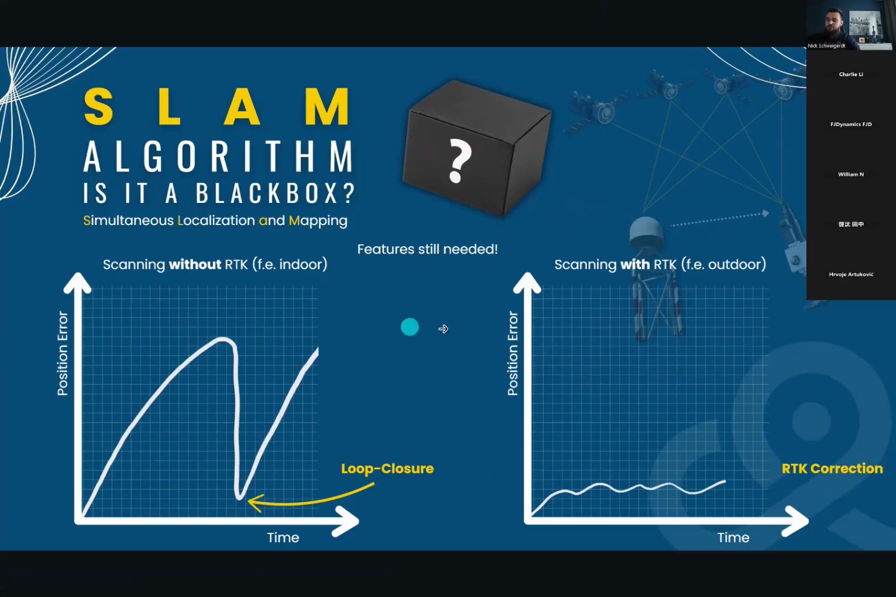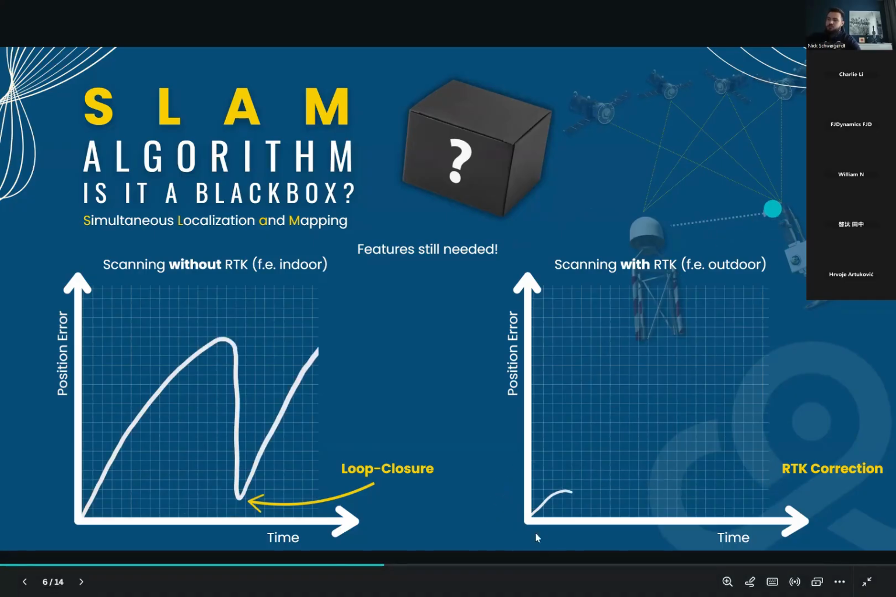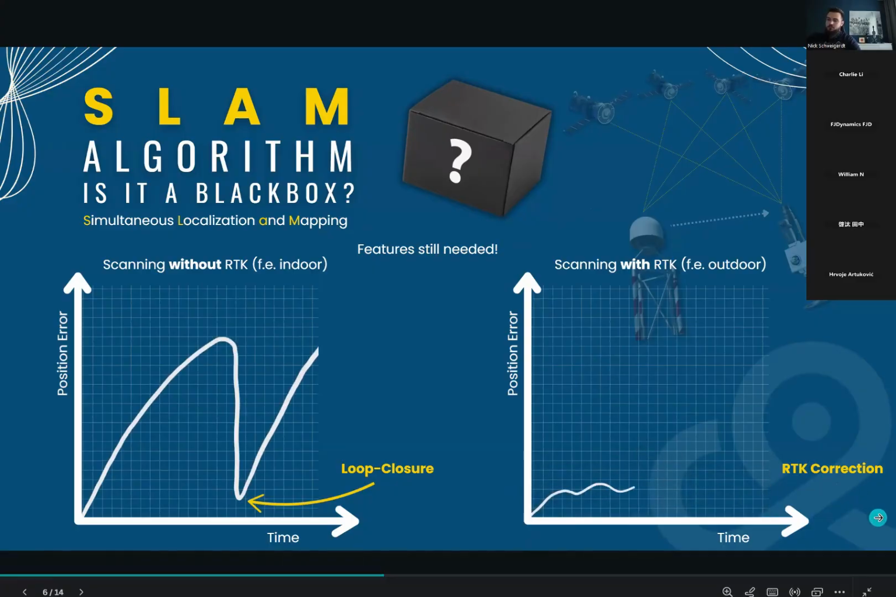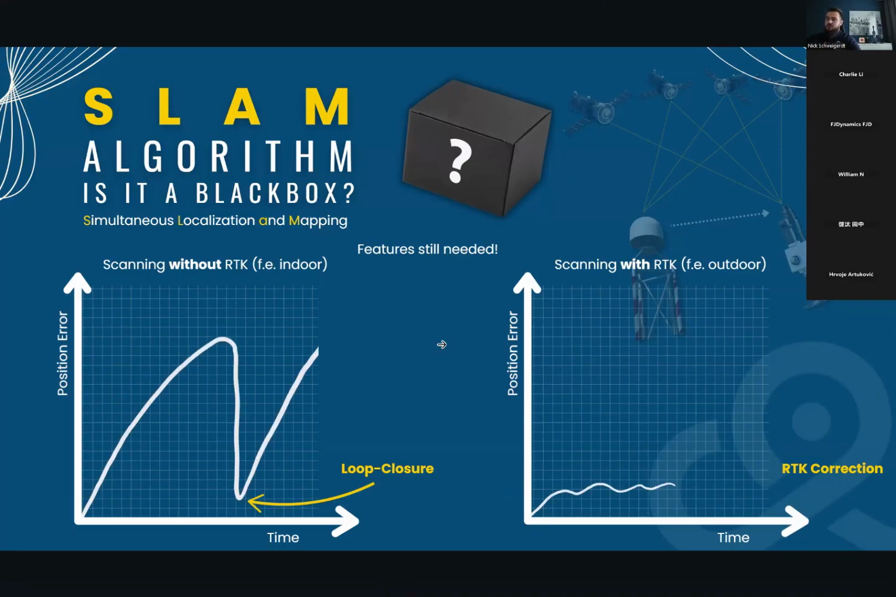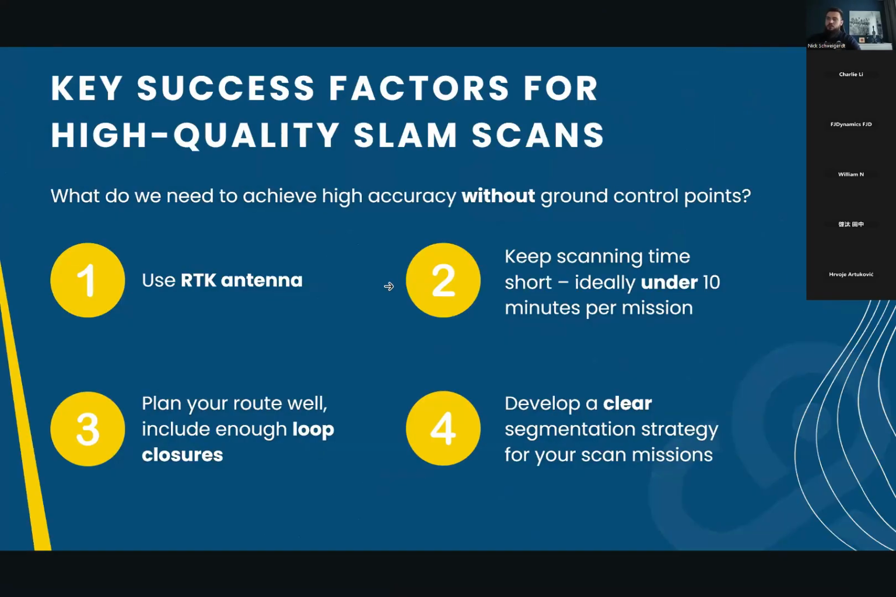If you compare this, you can tell scanning indoors is more difficult because we have to pay attention to the position error to minimize drift and make sure to close loops frequently. While scanning outside with a fixed RTK solution, it is much easier to get a good result because the corrections are applied in real time. We need to keep this in mind for the next steps I will show you.